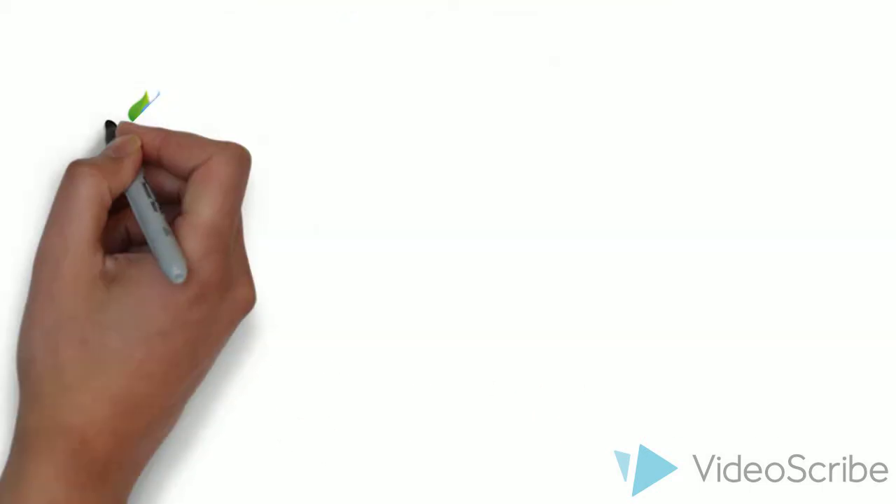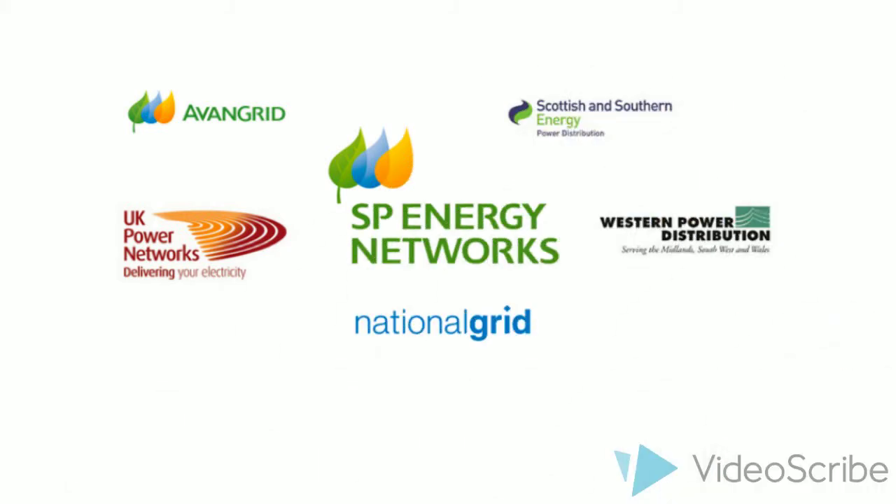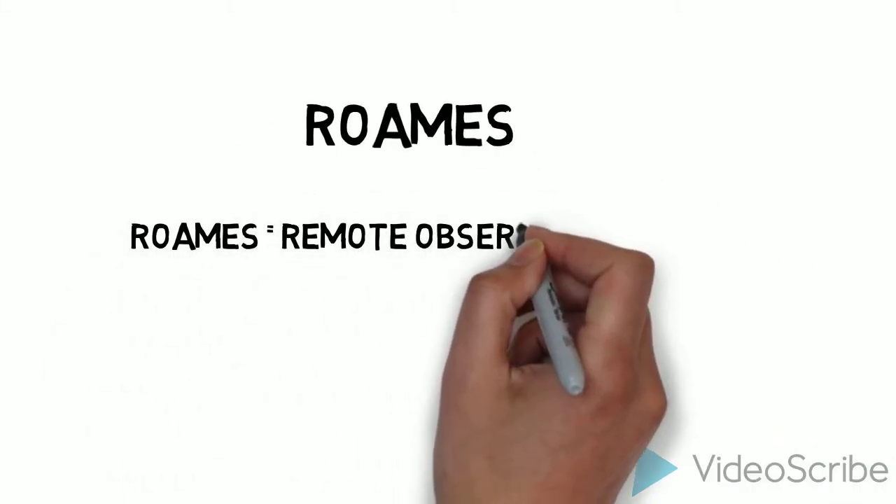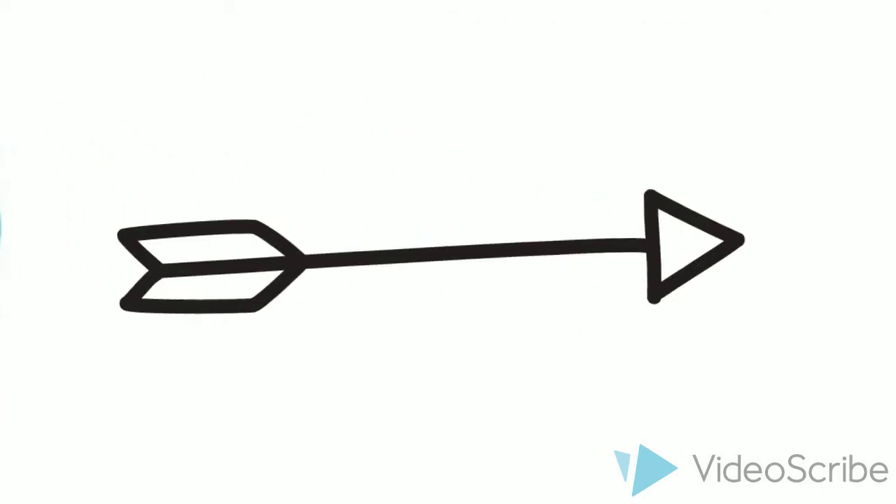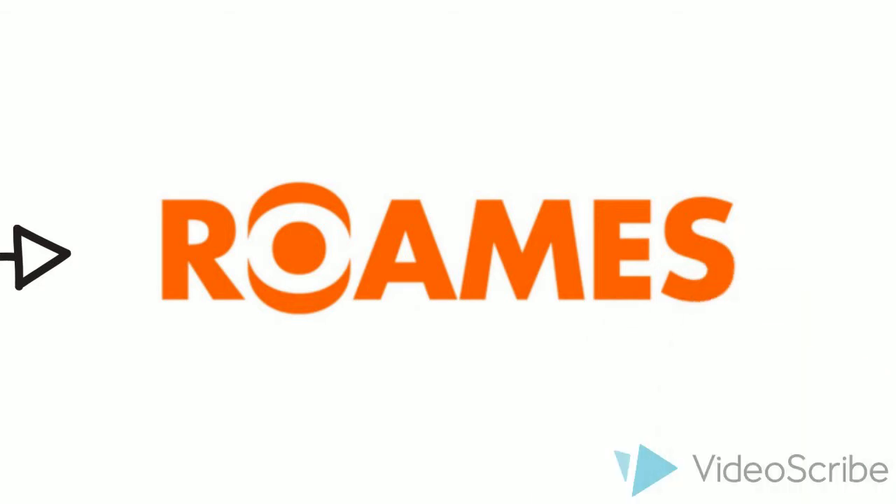The significance of energy companies utilising airborne LiDAR is notable due to the roots of the leading company offering LiDAR technology. ROMES, which stands for Remote Observation Automated Model Economic Solution, is a data mining technology created by Australian energy provider Argon Energy. Argon created ROMES back in 2011 to address the ongoing issues they faced where engineers were putting their lives at risk, travelling, often alone, outback to desolate areas trying to locate faults.